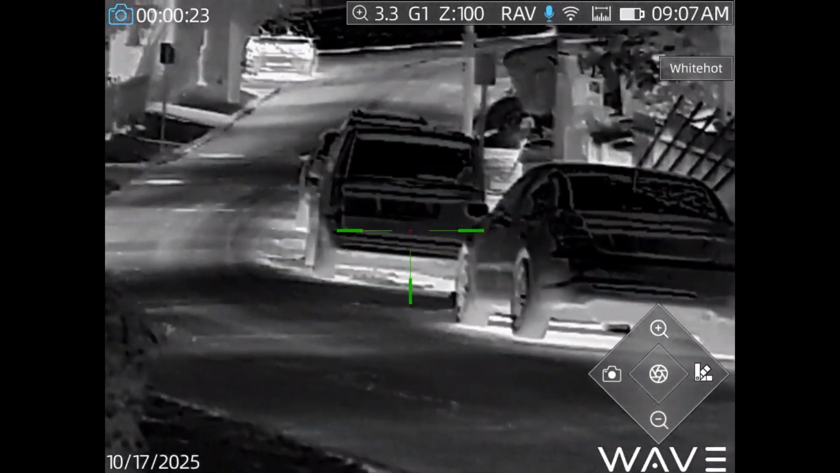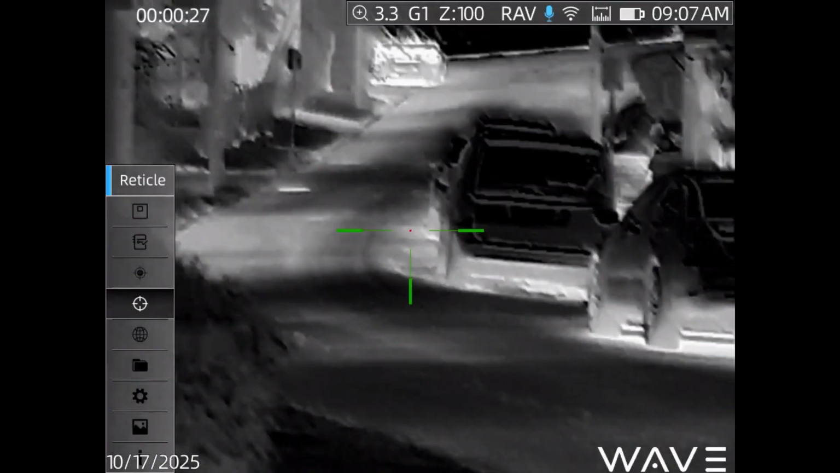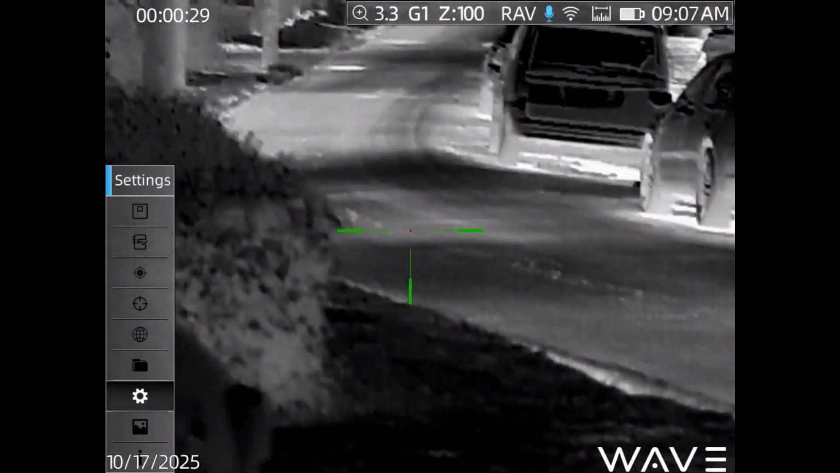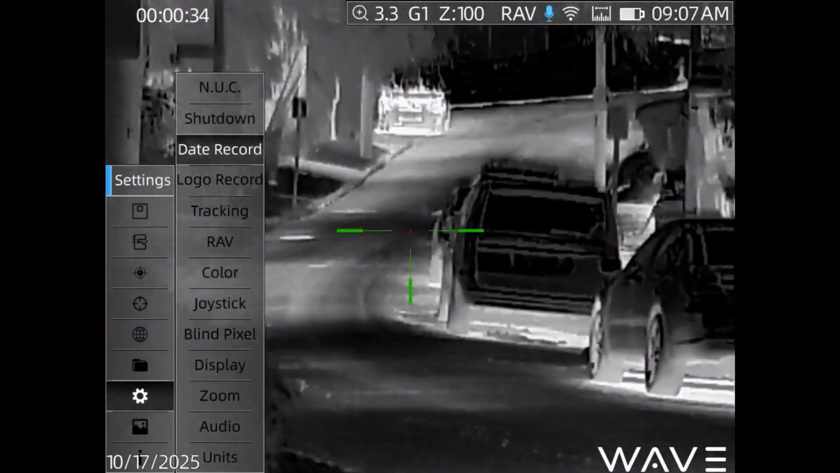Okay. And what I was talking about earlier is you could also change the background color of the base color.